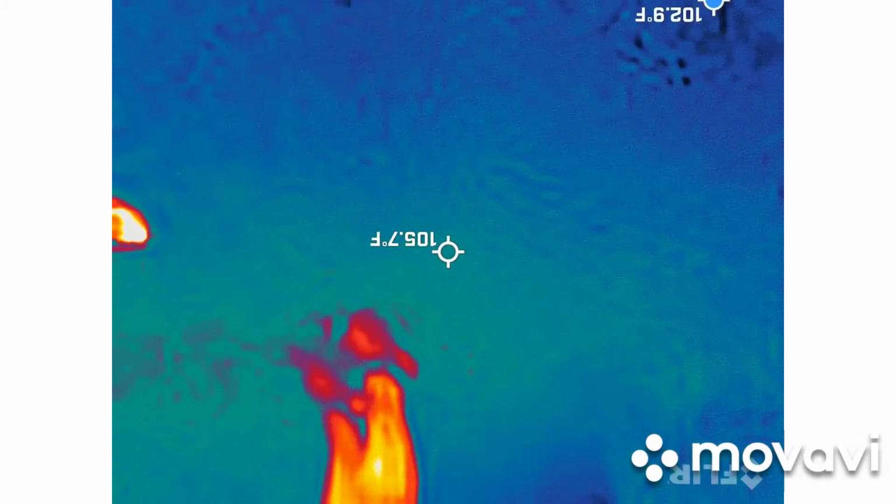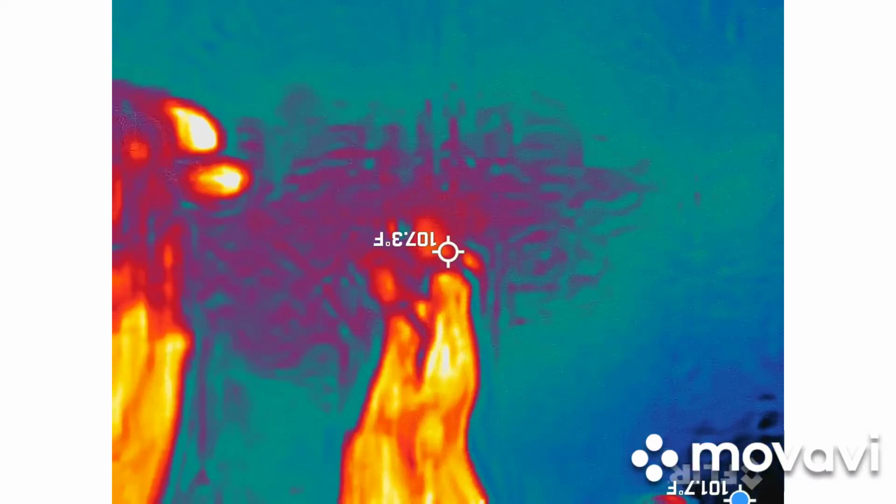Okay. All right, so for your specific camera, it is recording already. So the square, did you flip the camera already? Because I probably had the camera on the left.